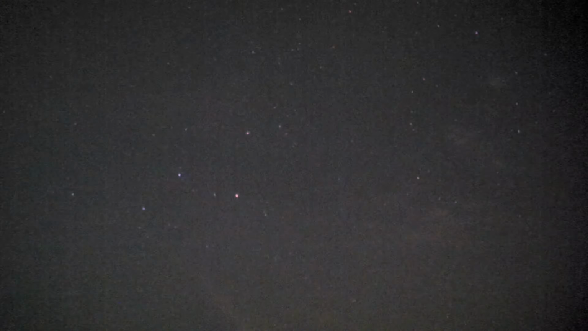What I've done tonight, I'm recording on 30 frames a second. That increases the exposure and the picture is a lot clearer. With the 60 frames a second, things aren't quite as bright. Even though it is smoother, we tend to get some very faint lines on the screen, but with the 30 frames a second it's a lot smoother.